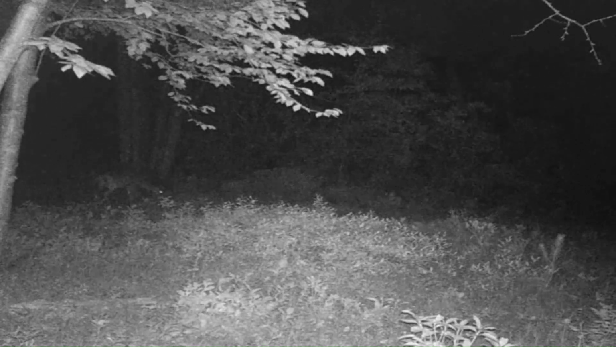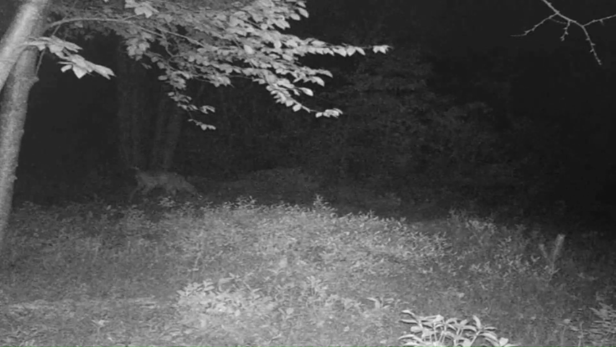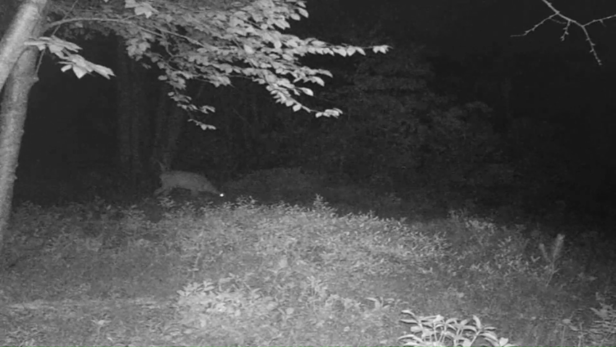This is a blueberry patch trail cam. Got a doe in here feeding from May to sometime in July.